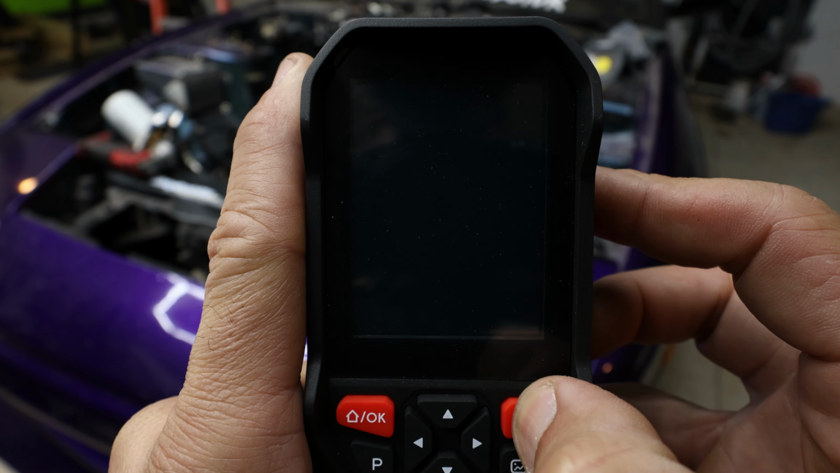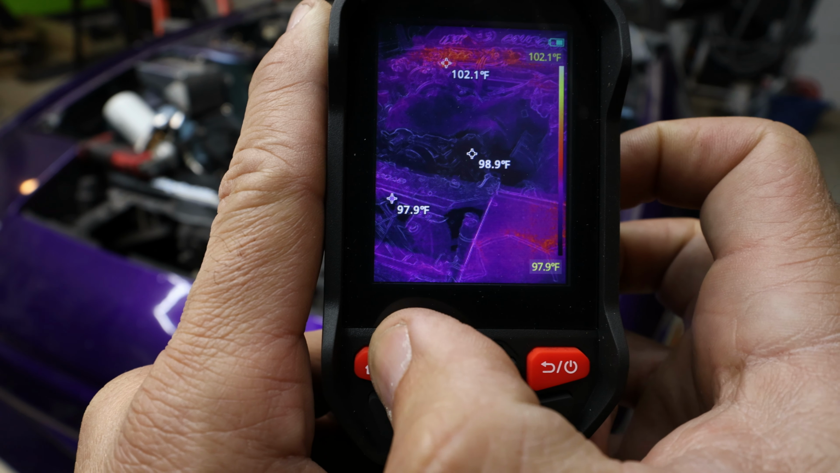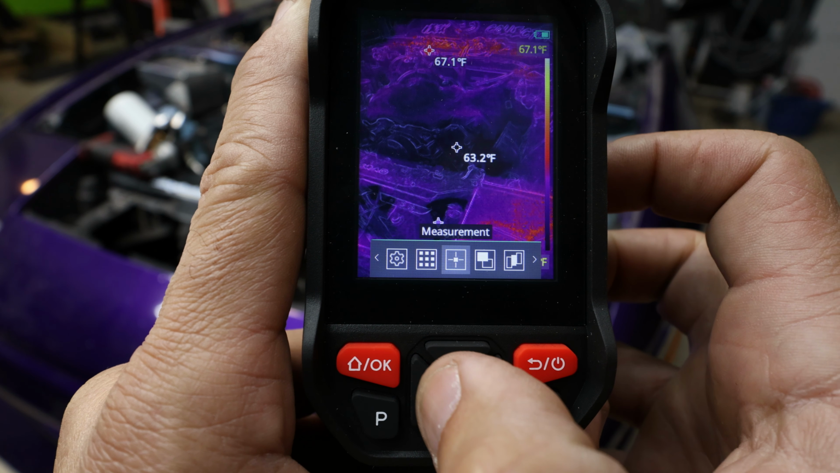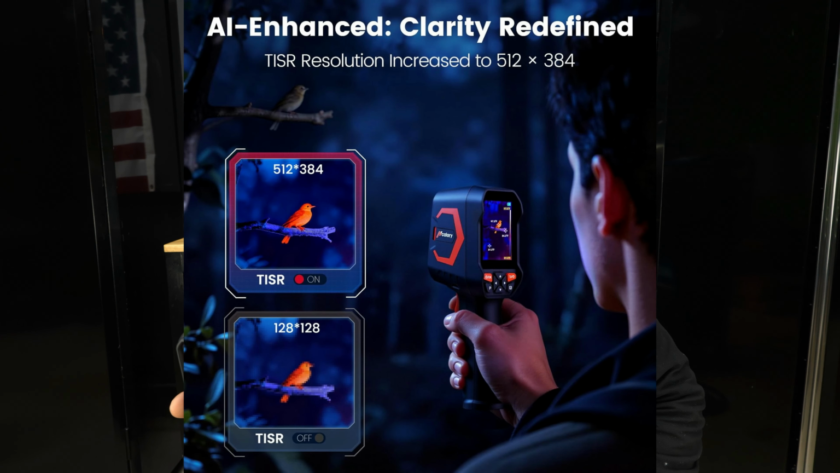The second thing that I actually like about this thing is I can turn this thing on, go into the menu, and it also has a flashlight. So if you're working in a very dark area, this will help you out. So that's a great option to have. This is a 1080p picture, which actually looks very clean, very decent, and it has very different modes of how you can actually see the picture or the video.